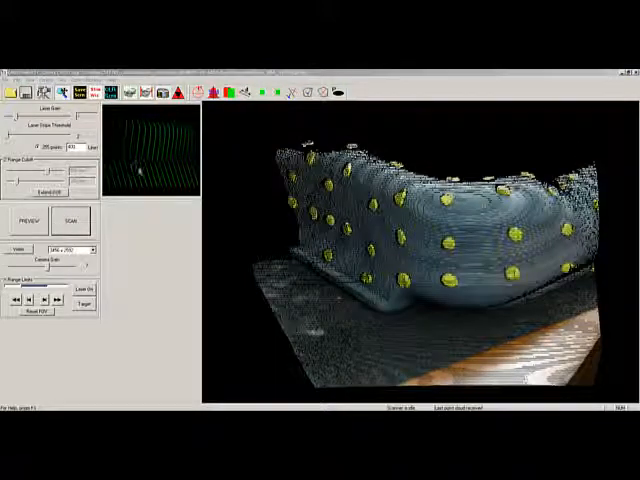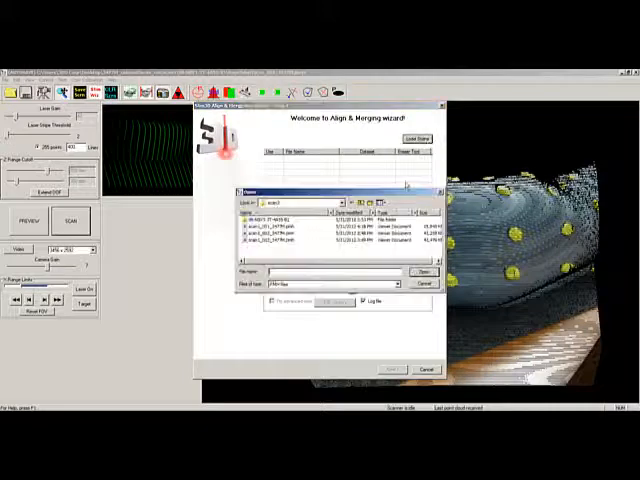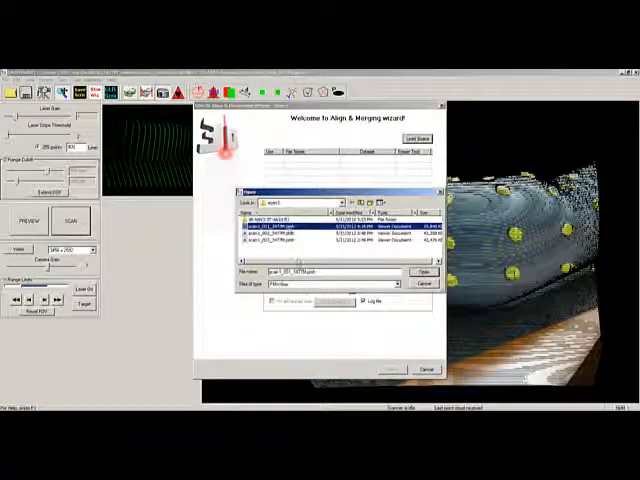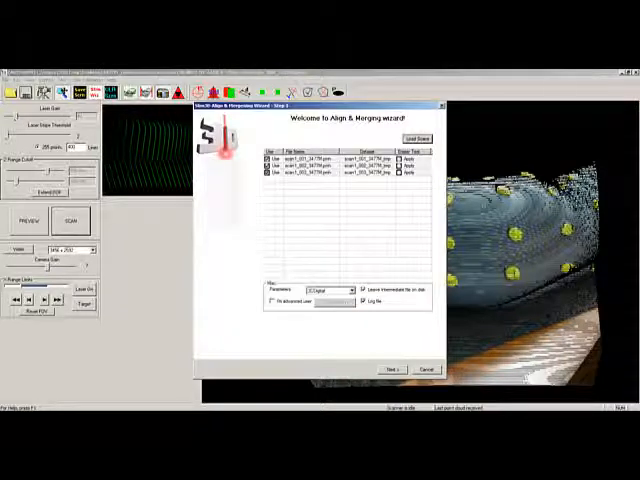Once you're done with your scans, you're going to come over here to Slim Wizard. We're going to load the scans, and we're going to select these PMH files that the software has generated. Shift click all those and open them. Here they are. Now what you're going to do is just hit next, and it's going to process these for a minute.